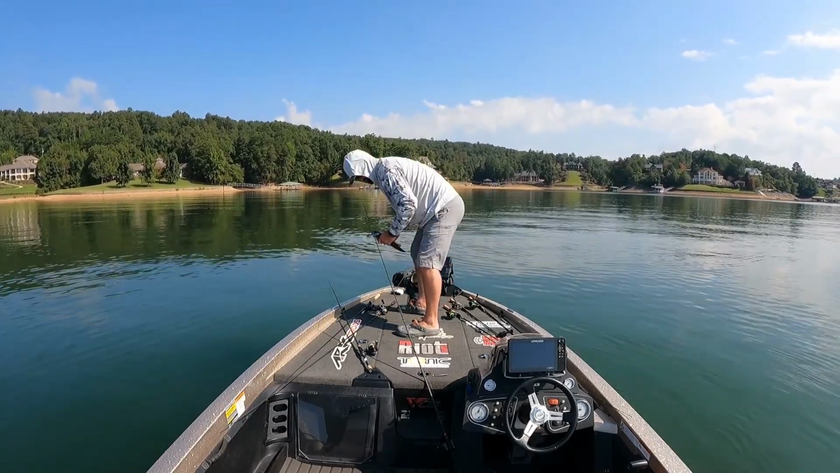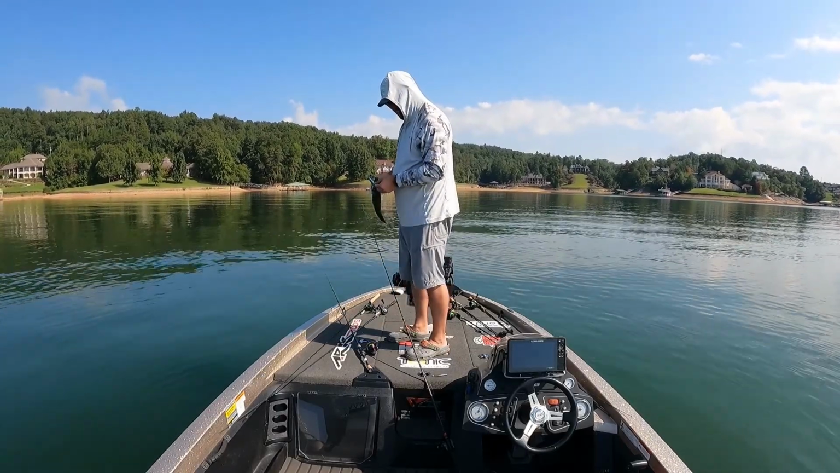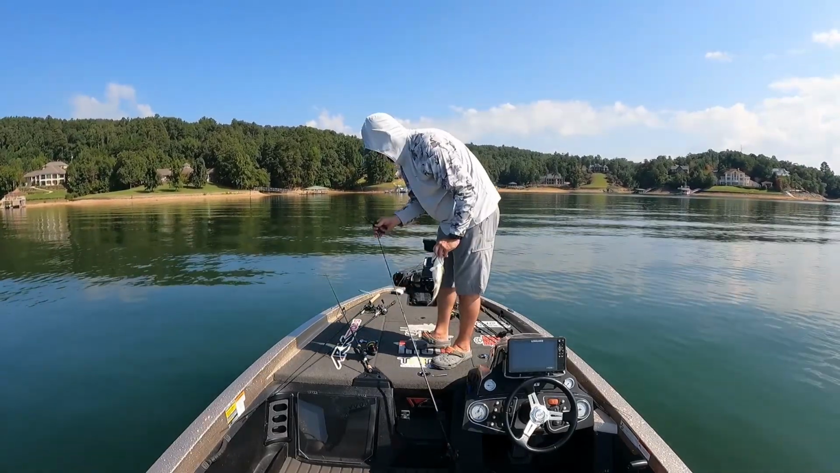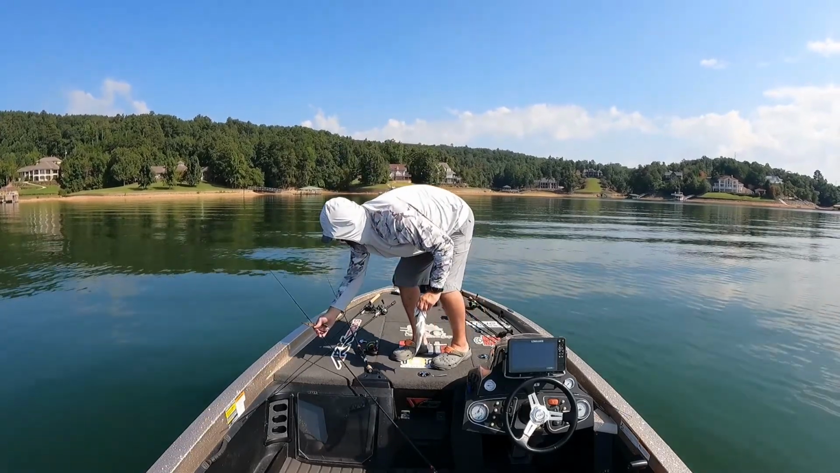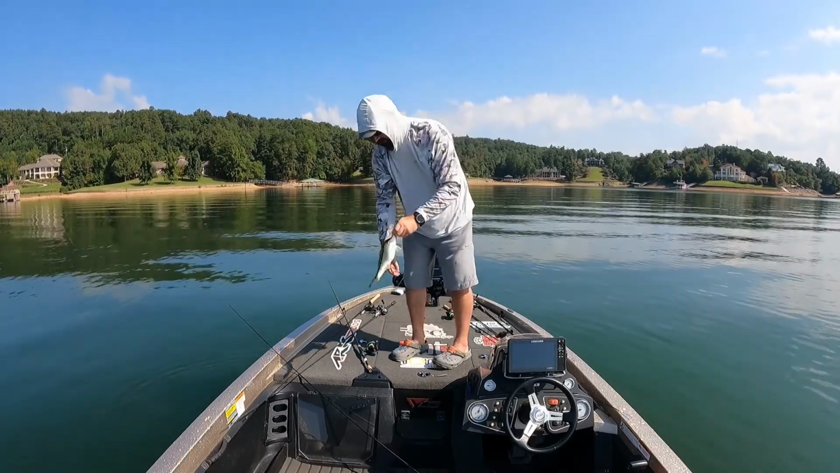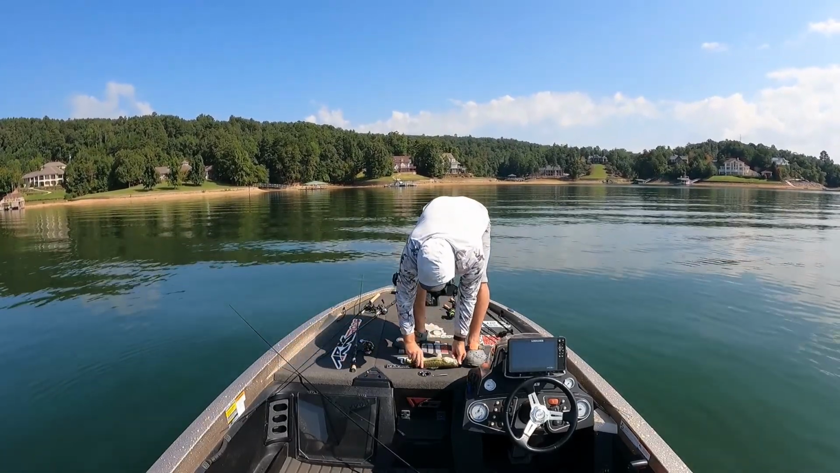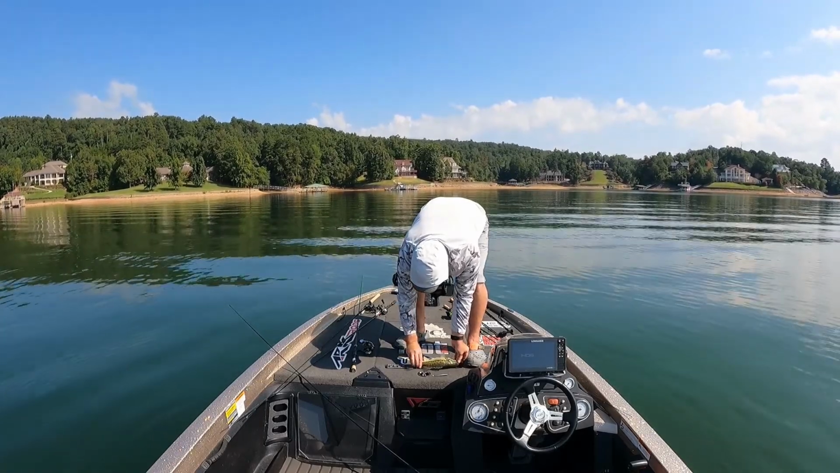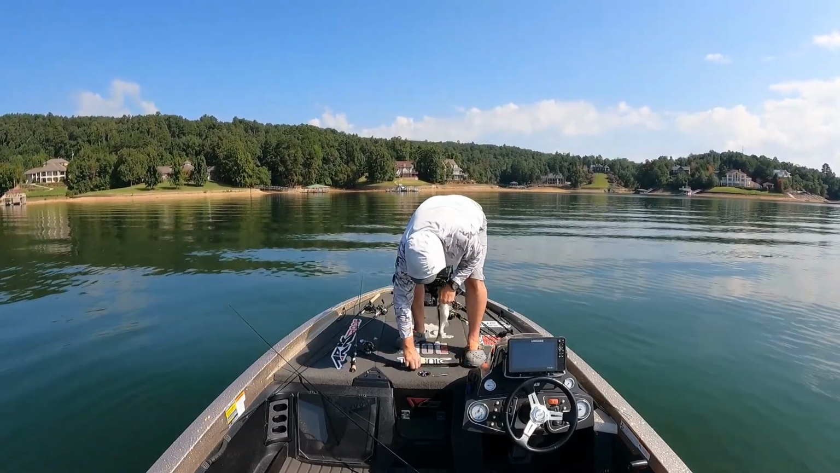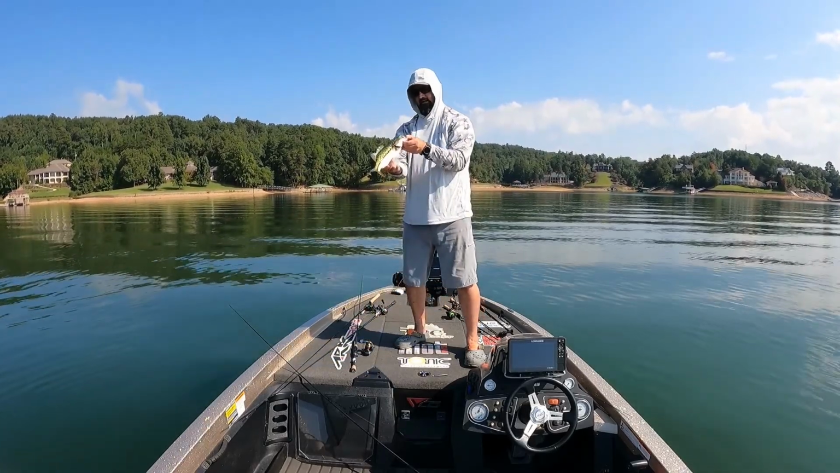Here we got a slot limit fish. Not a keeper. Fat and eating healthy.